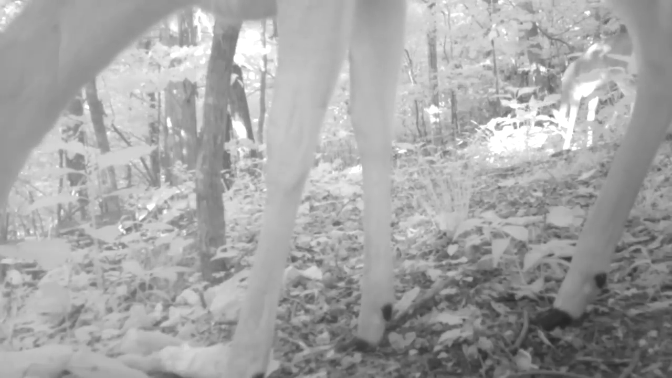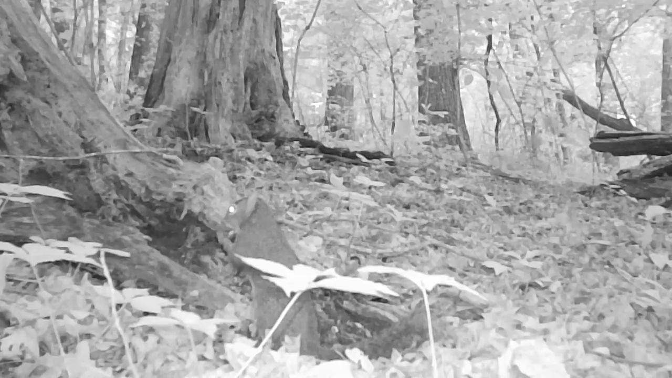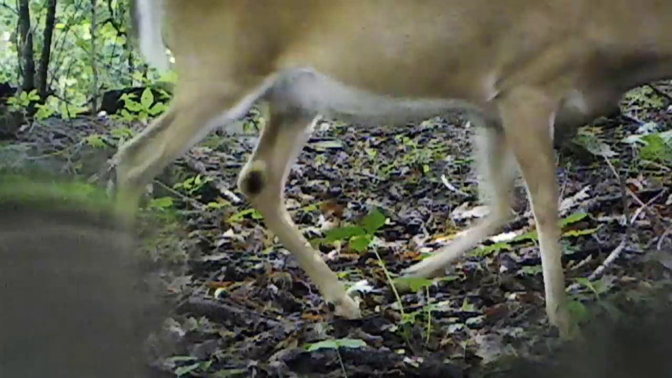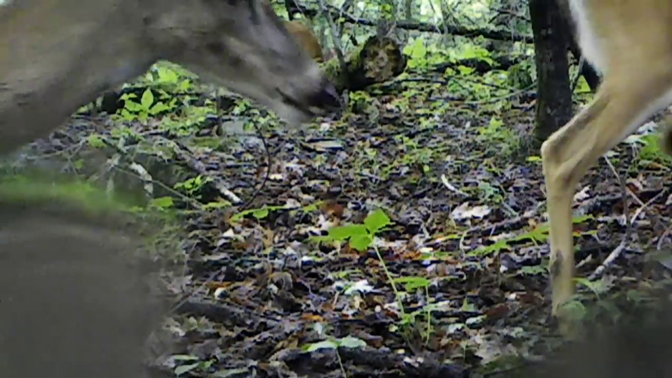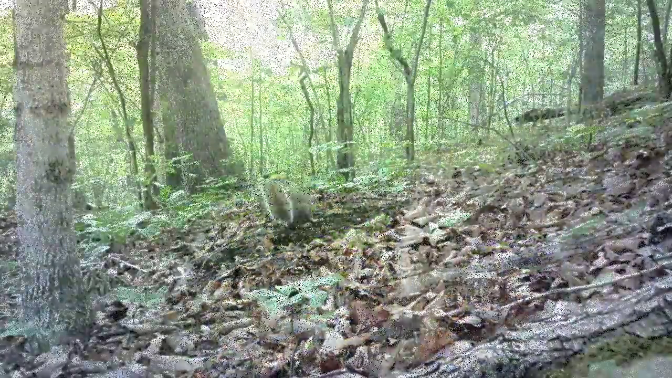And at dawn, all the little animals moving around pretty good. The deer feeding on the ridge. And of course the little squirrels, they've got their business. It don't matter what time of day it is. And you can see the does are still heavy with fawn, but they're having them now. I hope they do good. But it's time for the little squirrels.